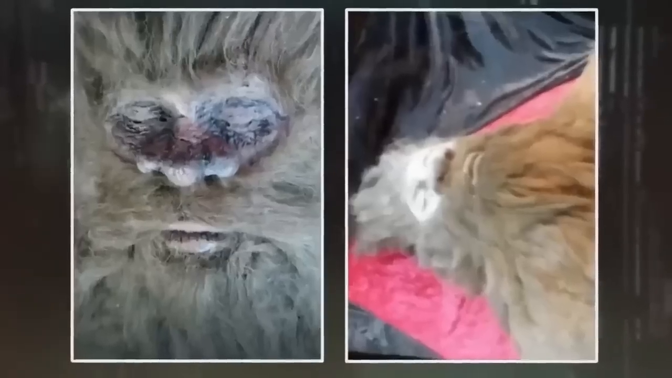Bigfoot. In this video, Rick Dyer, a self-proclaimed Bigfoot tracker, claimed to have killed the elusive creature. The video shows a tense moment where the massive beast attacks the man holding the camera. Afterwards, Dyer provides a few pictures, claiming they're of the Bigfoot he killed. So do you think it was really a Bigfoot that he killed, or was he just lying?